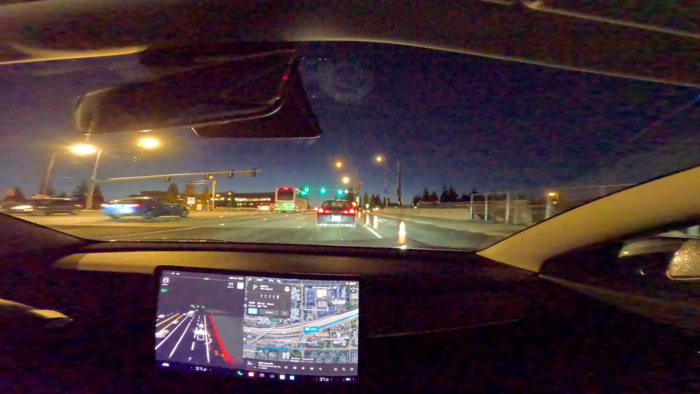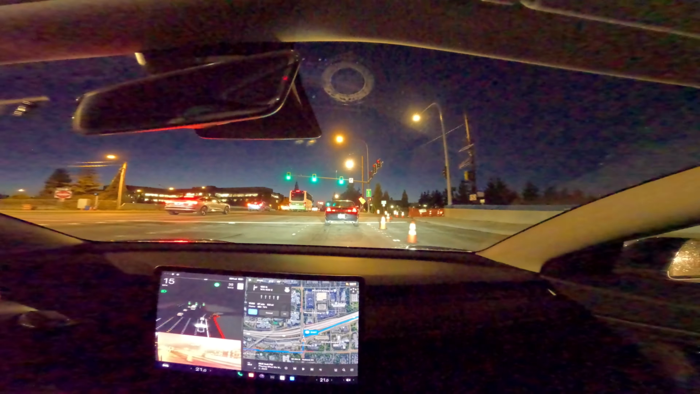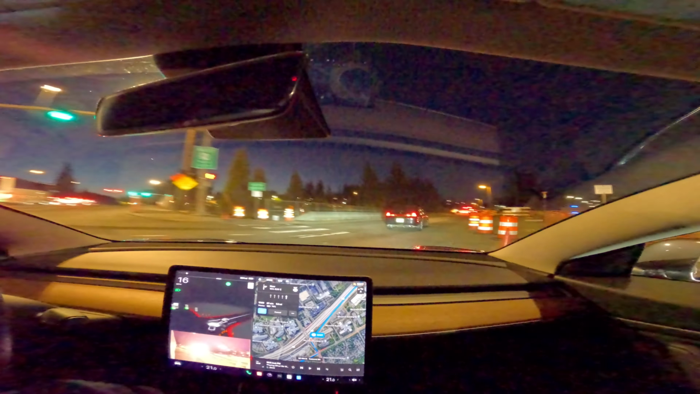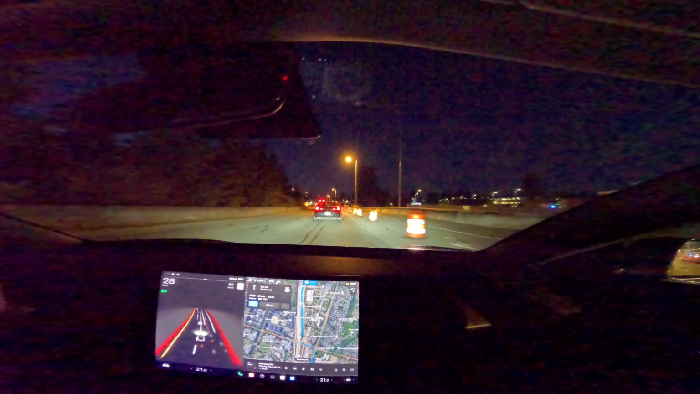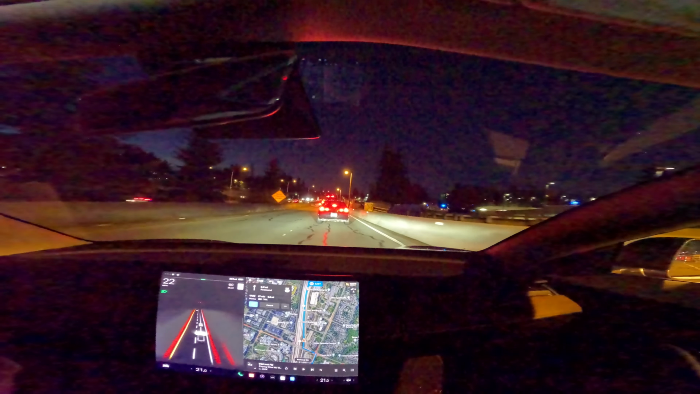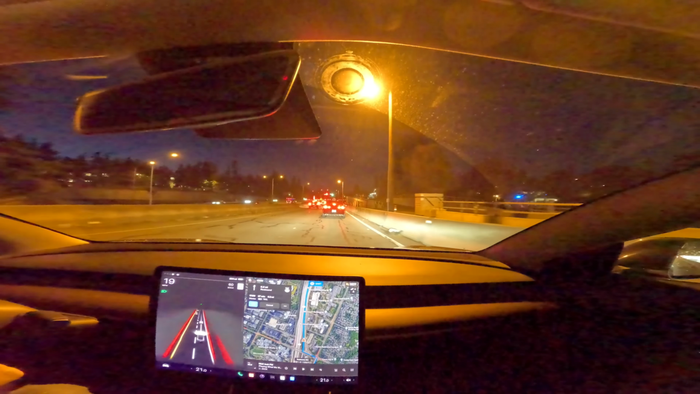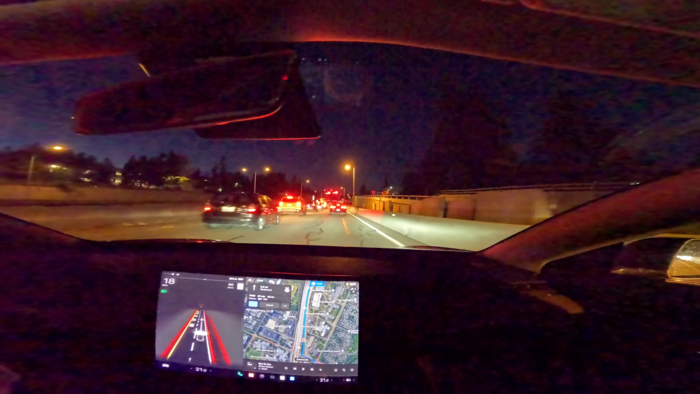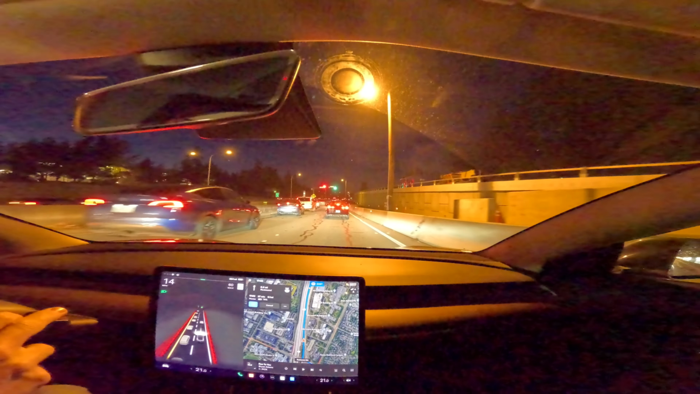Might have been confused here because that right hand turn lane is closed right now. But again, it goes back to my point, how is it going to cope with every eventuality and every possible combination of lane closures, or the types of things that you see as a human driver on a daily basis? I'm going to put full self-driving back on here.